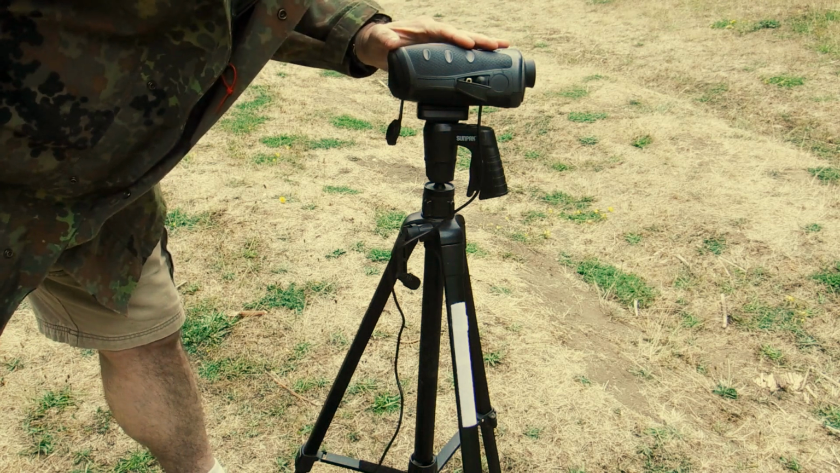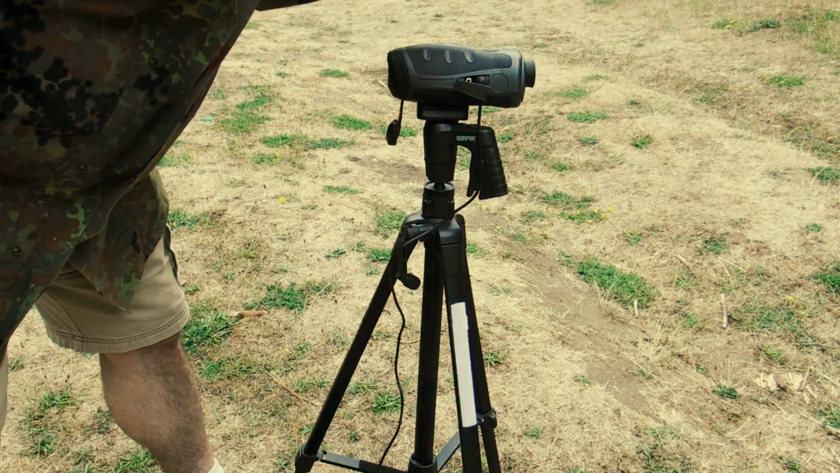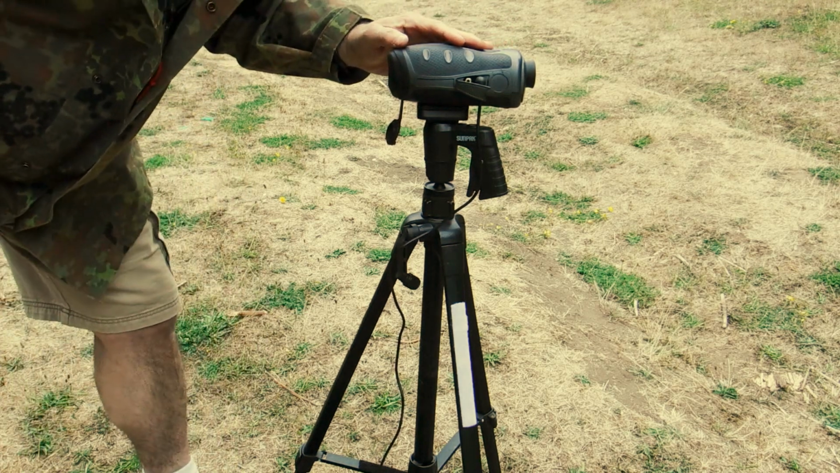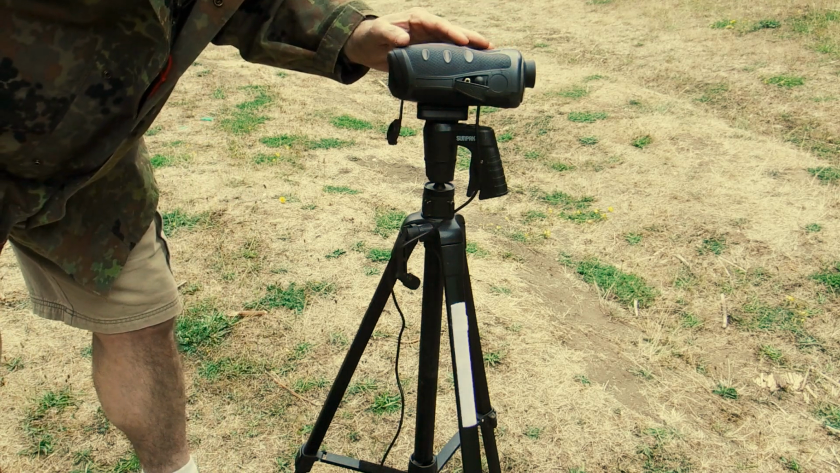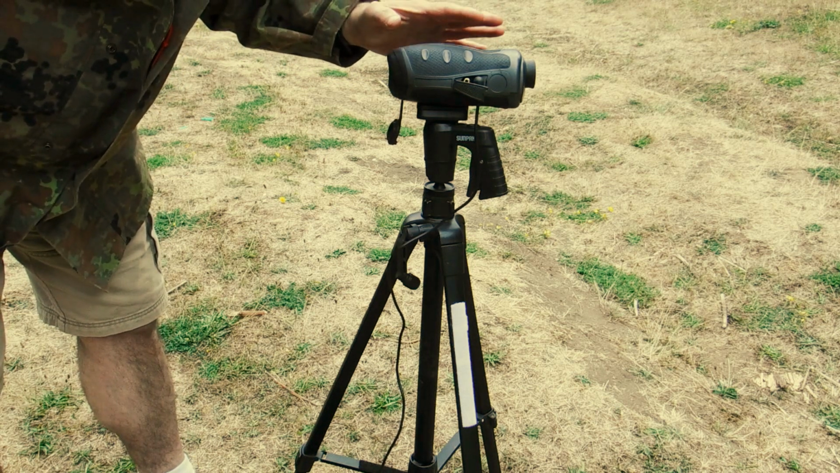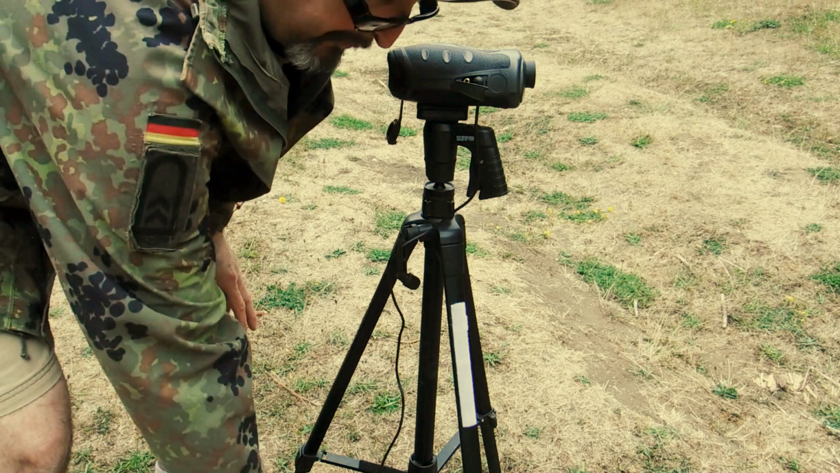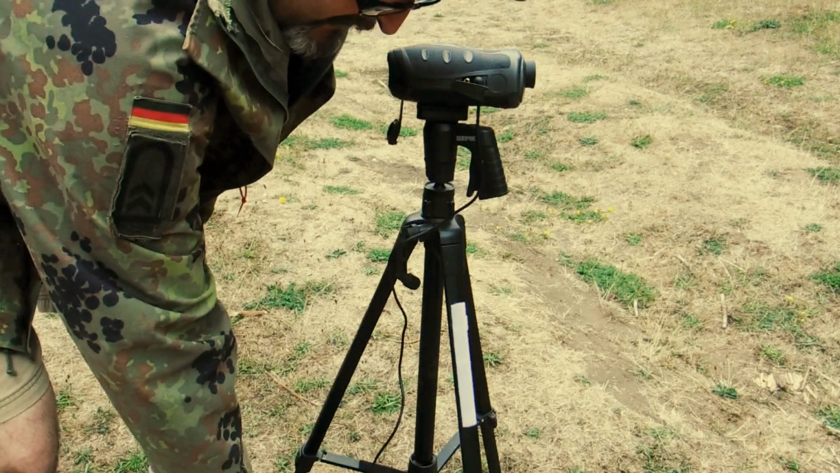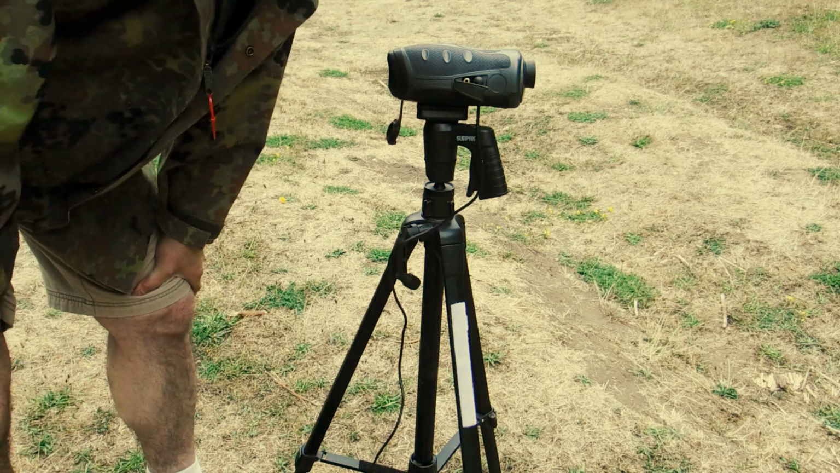The thermal camera uses a lot of power. You can put 4 AAs into this unit, but it won't last more than a couple hours, depending on the type of battery you use. So we're going to record all night, and we want a pretty substantial power source. So we're using this, and of course everything's going to be camouflaged, so hopefully it won't stand out to